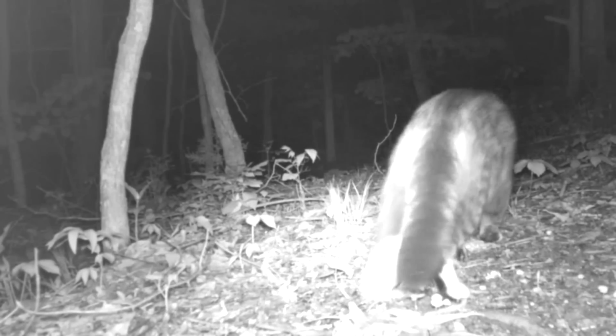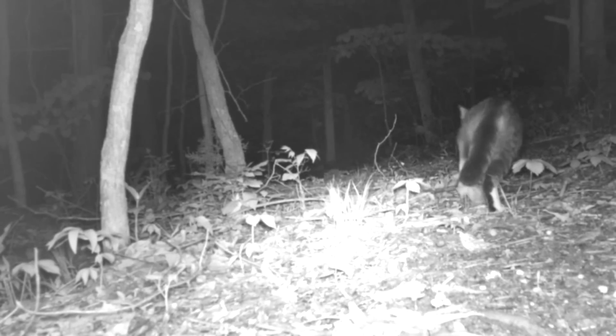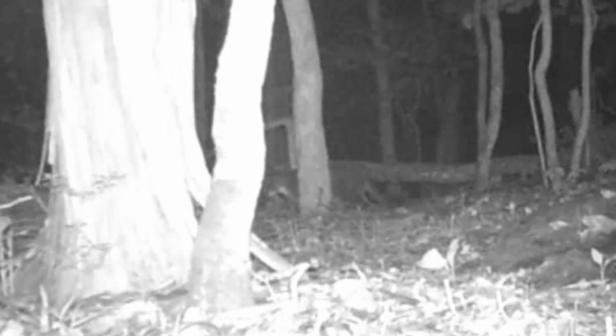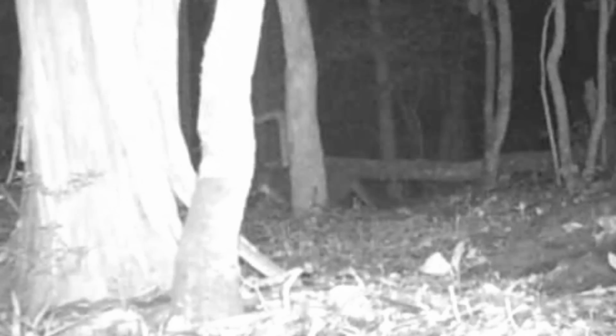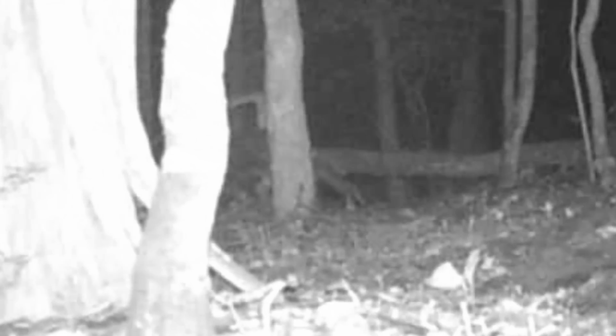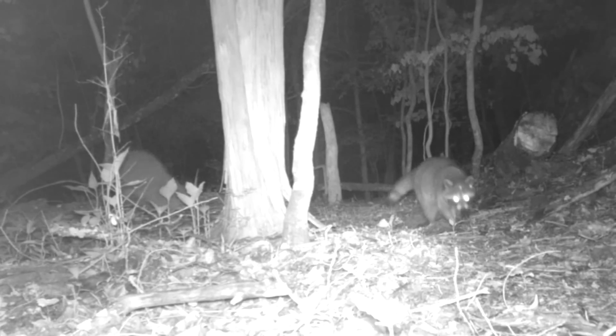And there's Socks right there on the trail. Middle of the night. And up on the ridge trail, he's hunting something right here, fixing to pounce. He pounced on something. Don't know what it is.